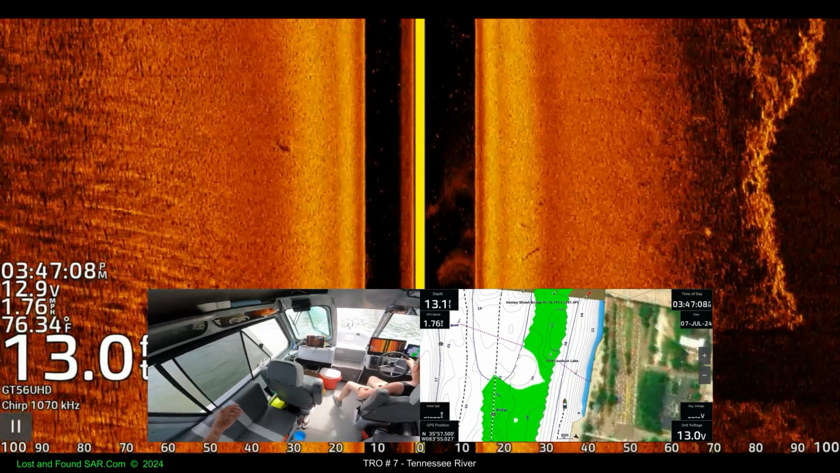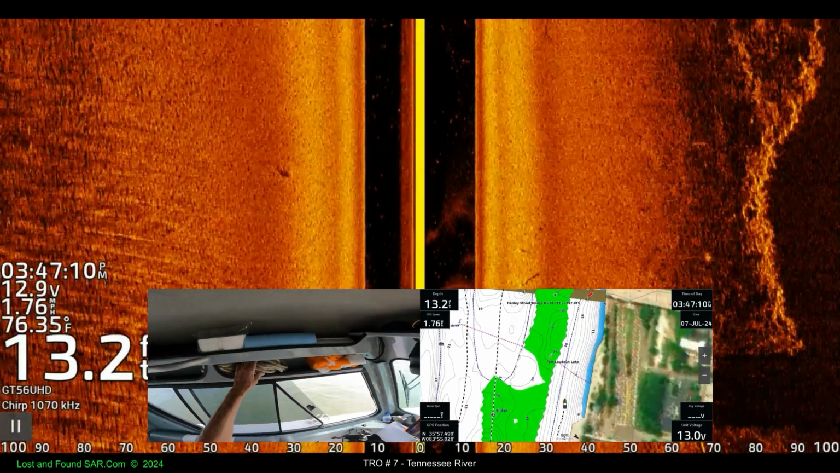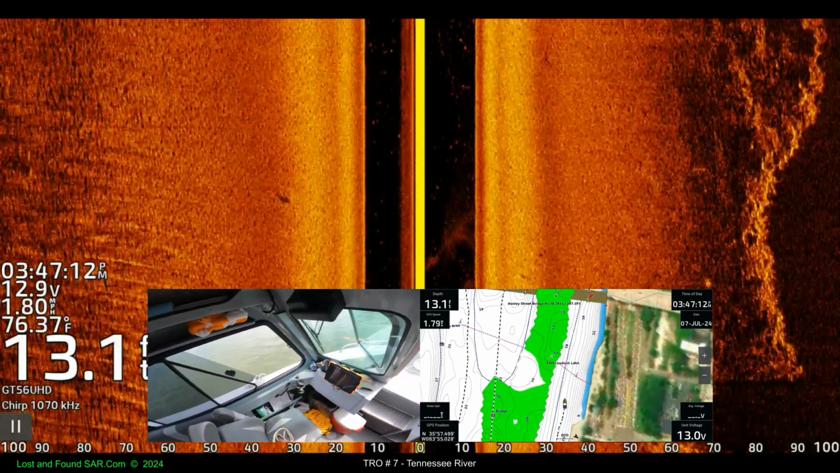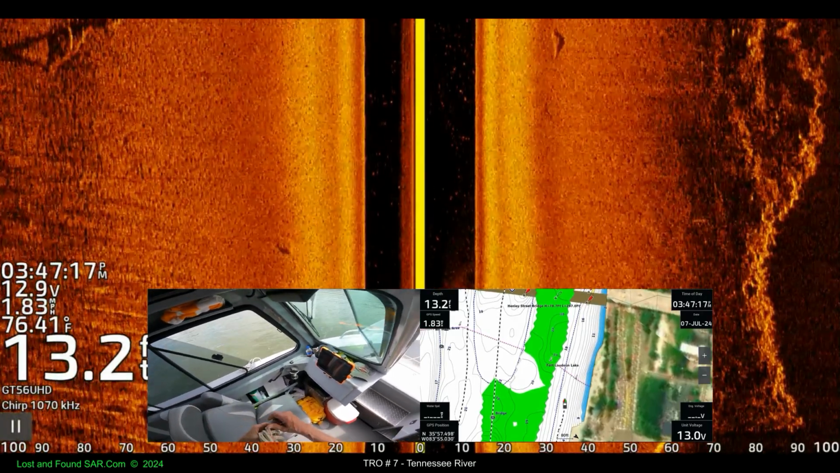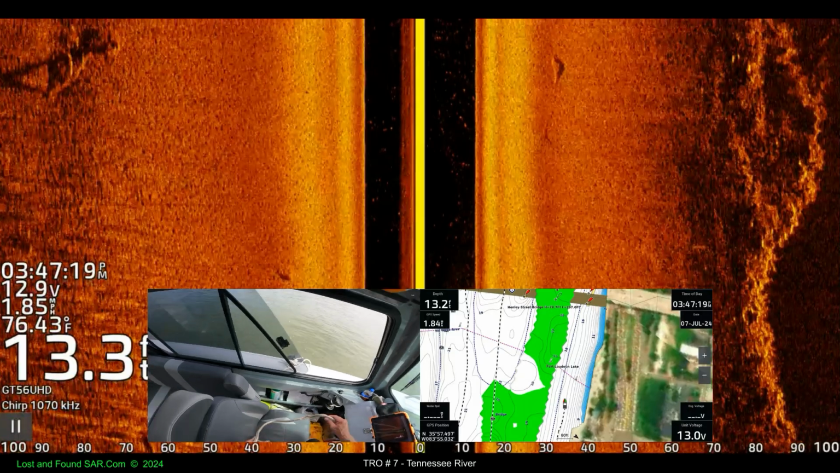Put these lines on first. Yeah. Back off them. Well, it's not that. It's hard to get these through that cleat with all those ropes on it.